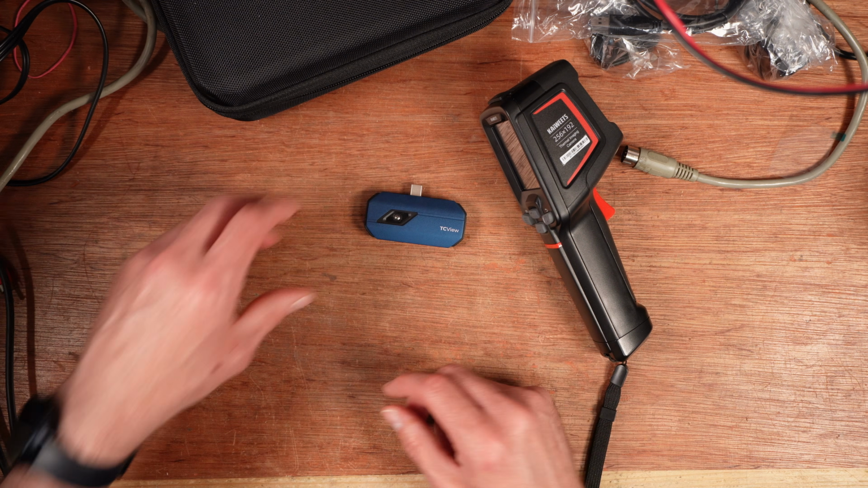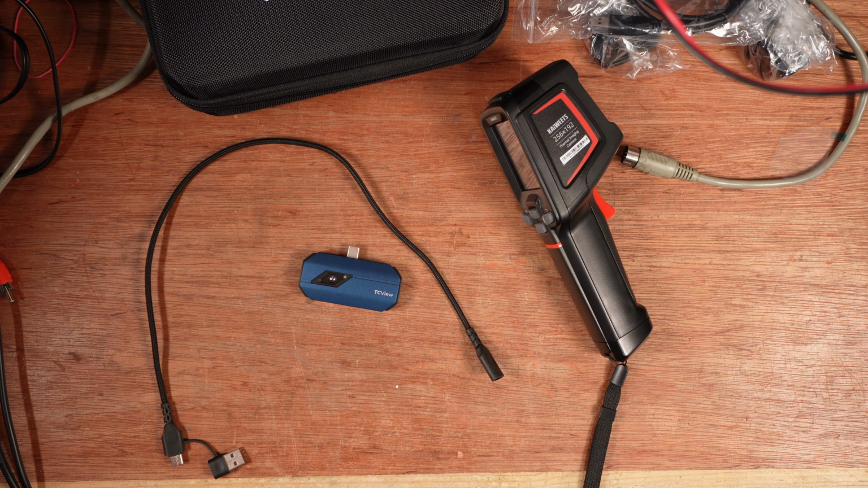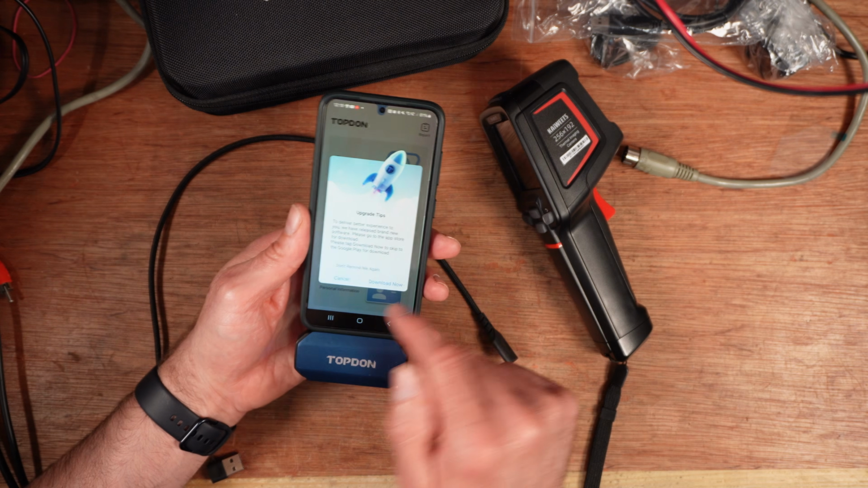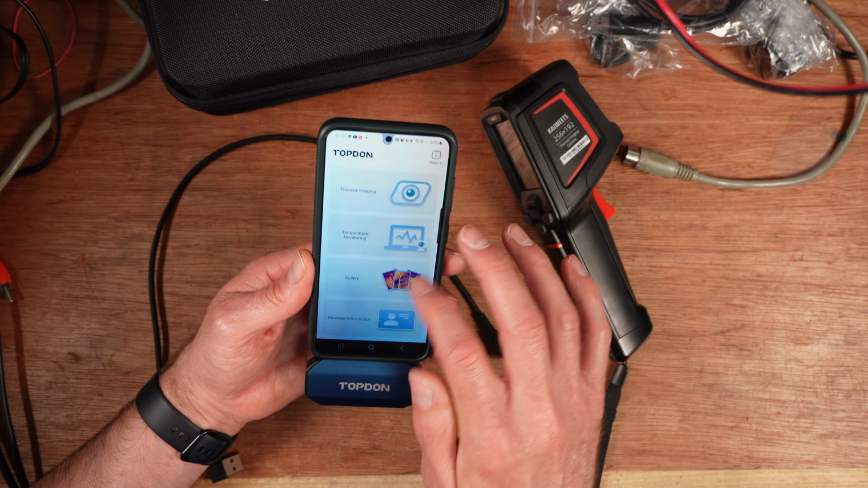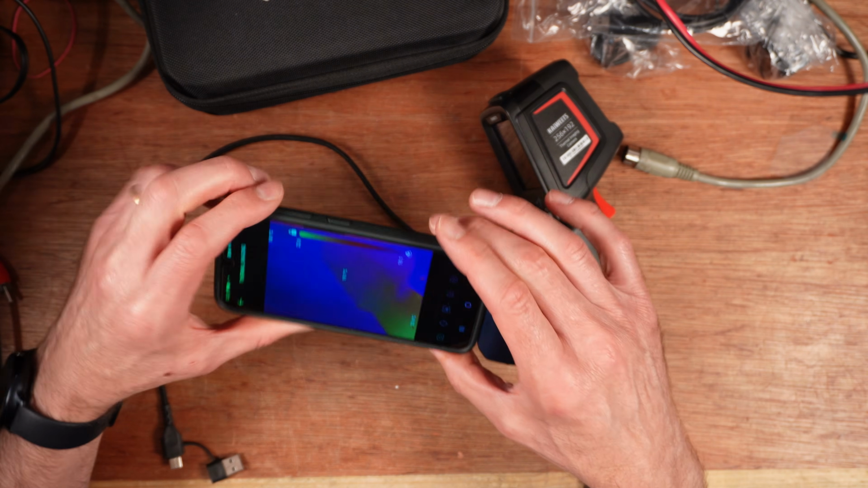But the way that I use this, well, the way you're supposed to use it is to plug it into your camera, and you plug it in like this. Oh, there has been an upgrade to the software on the Topdon software, but I'm going to stick with the old software because I just know it. And this works fine, but with a case on, actually it's not too bad with this case.